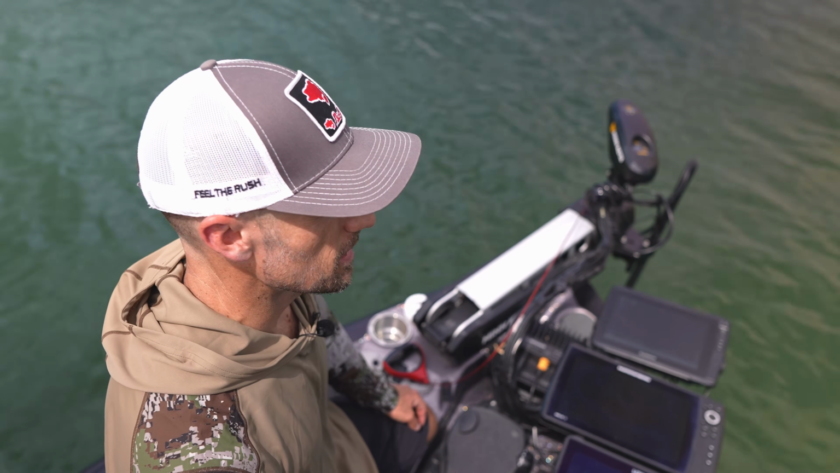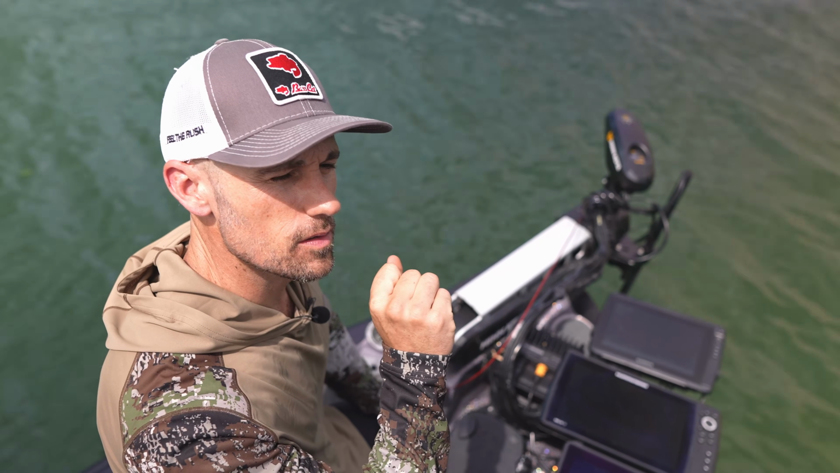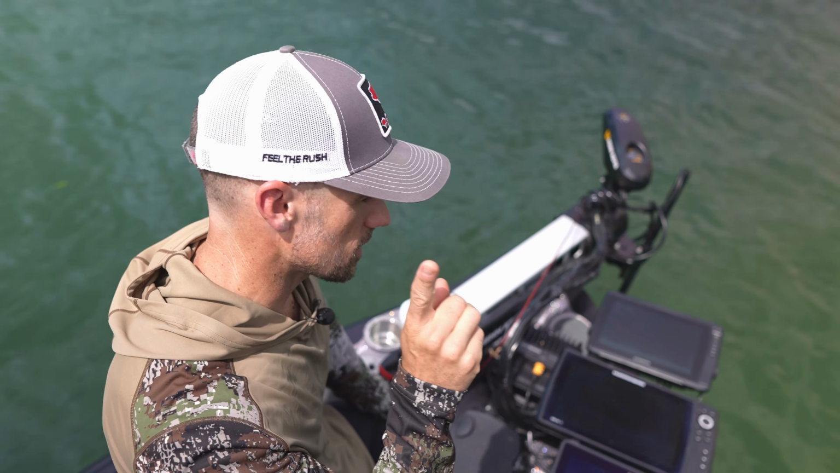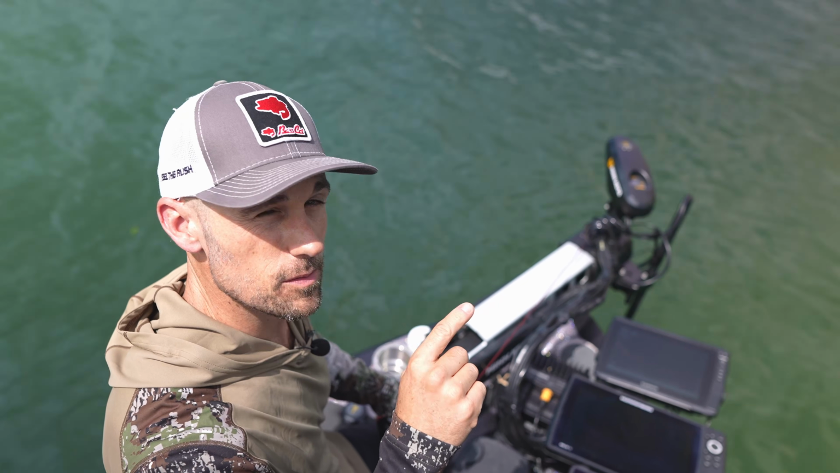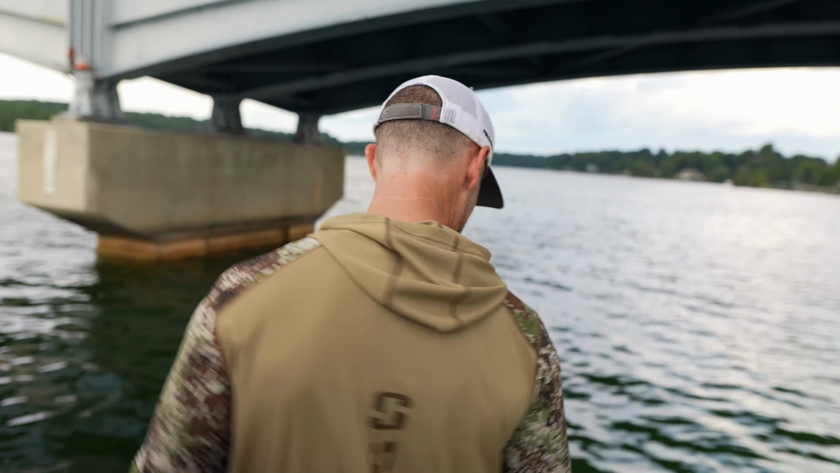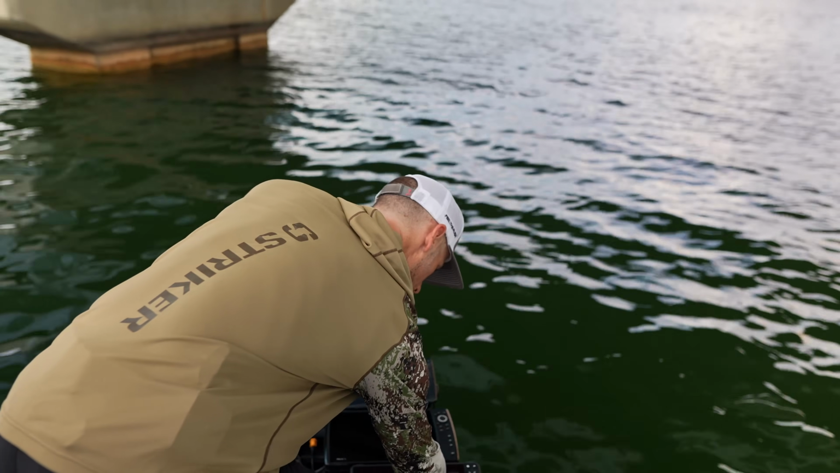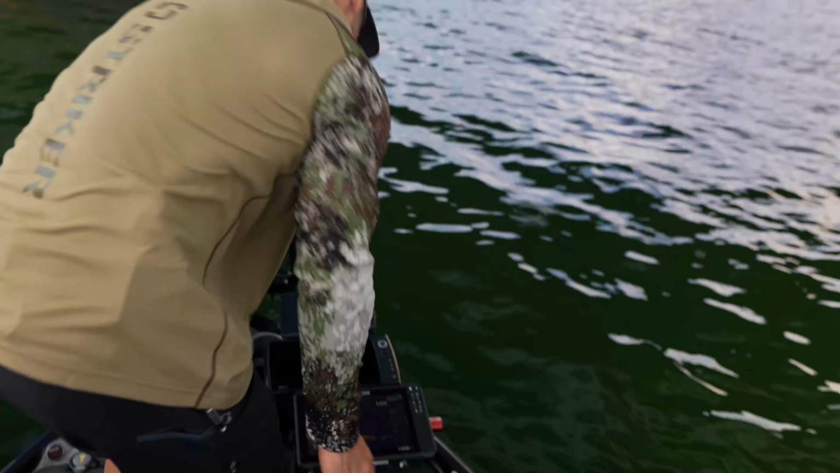So I think we got one more test to go, and we'll show you that here in just a second. So we'll pull the trolling motor up, make one more move, and see what we can check. One more test. All right, we got to finish up the test here on the comparison on the old bridge piling trick. So here we are. I'm gonna cut the recorder on so you can see that without any glare.